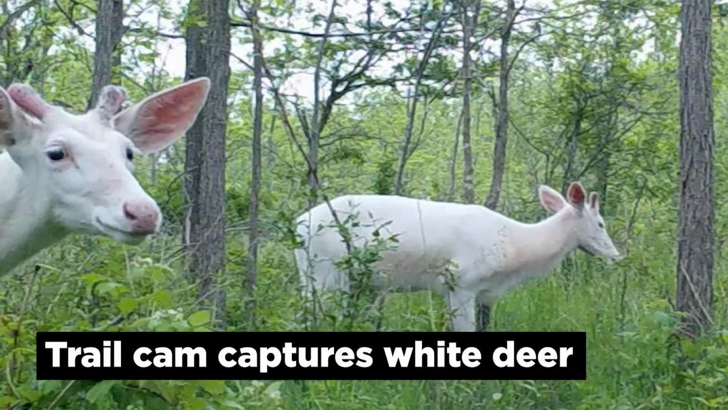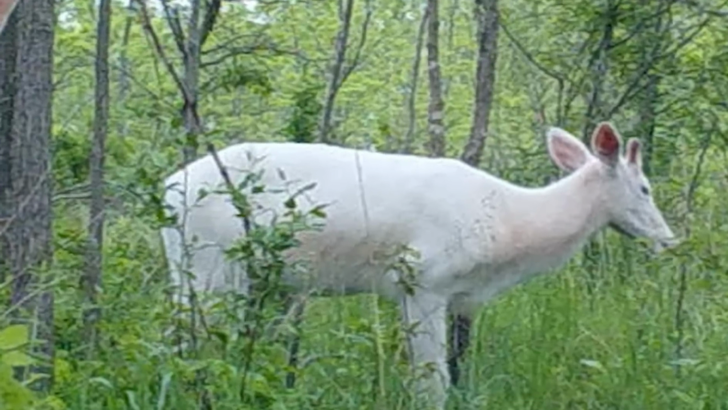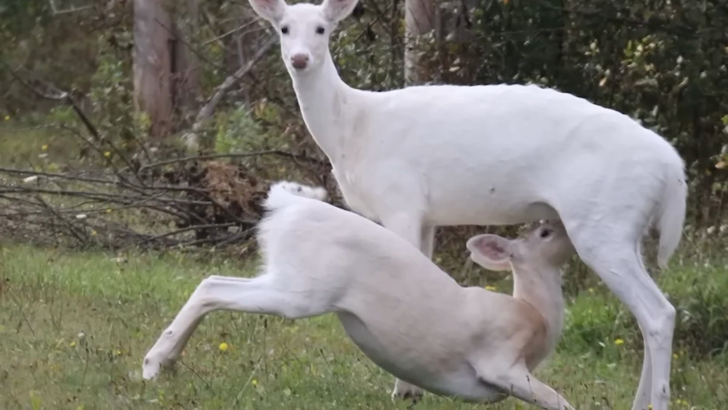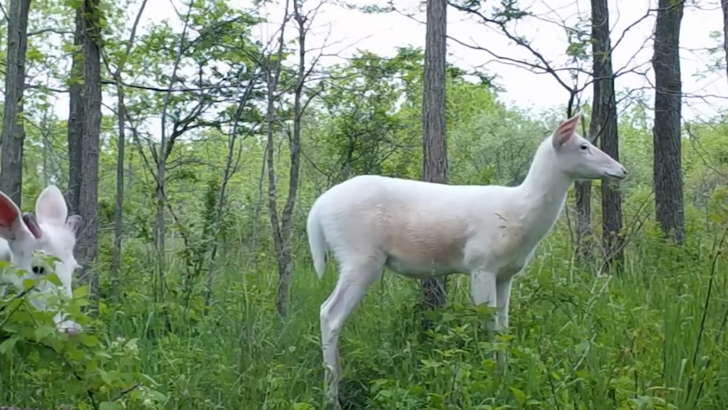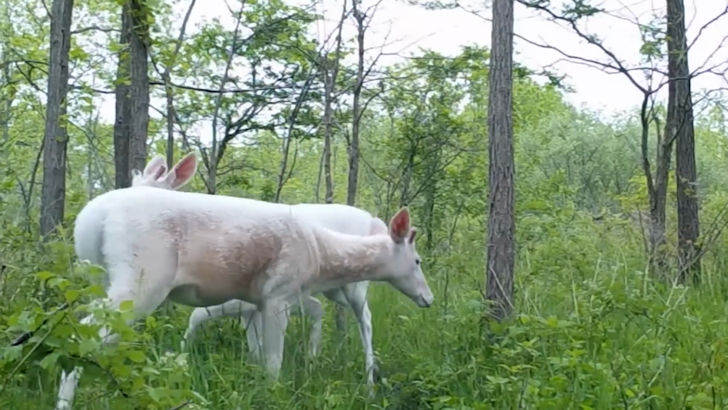Trail cam captures white deer. The Seneca white deer are a spectral presence in the former Seneca Army Depot in Seneca County, New York. When this 10,000-acre facility was constructed in 1941, a small herd of white deer were enclosed by the surrounding fence. Although these deer have white fur because of recessive genes, they're not albino deer. Because of inbreeding brought on by isolation from the outside world, they're unable to reproduce as effectively as they could.